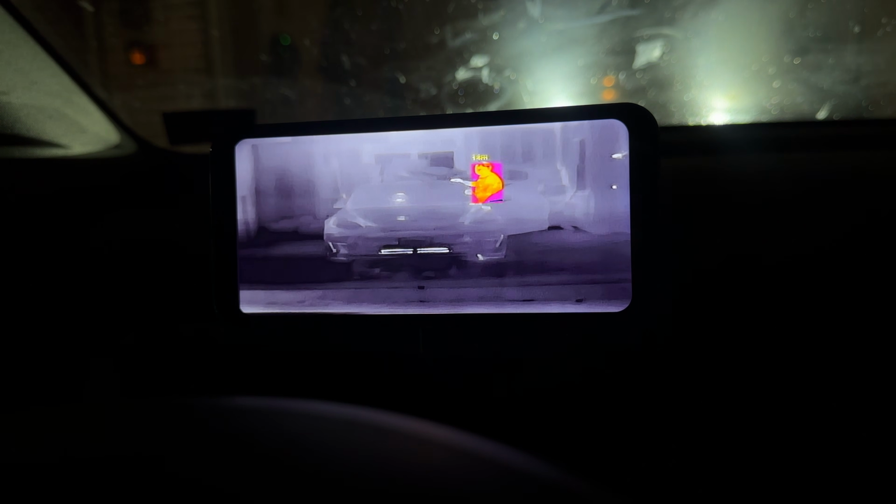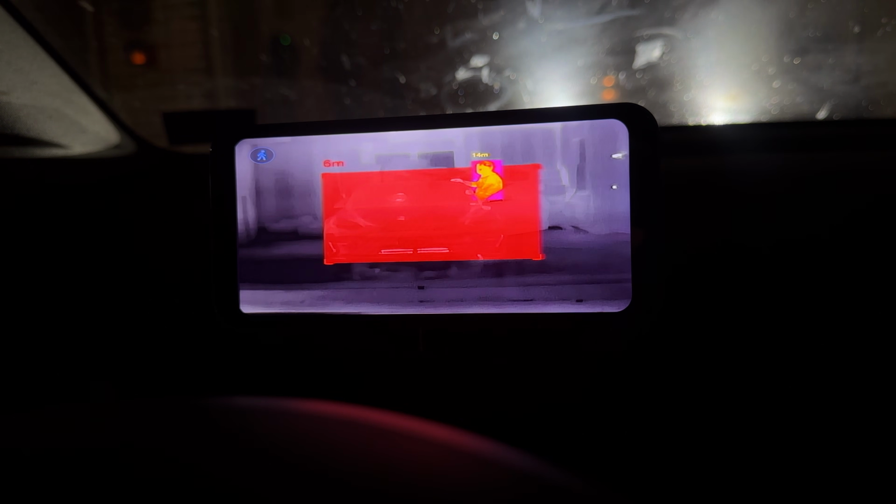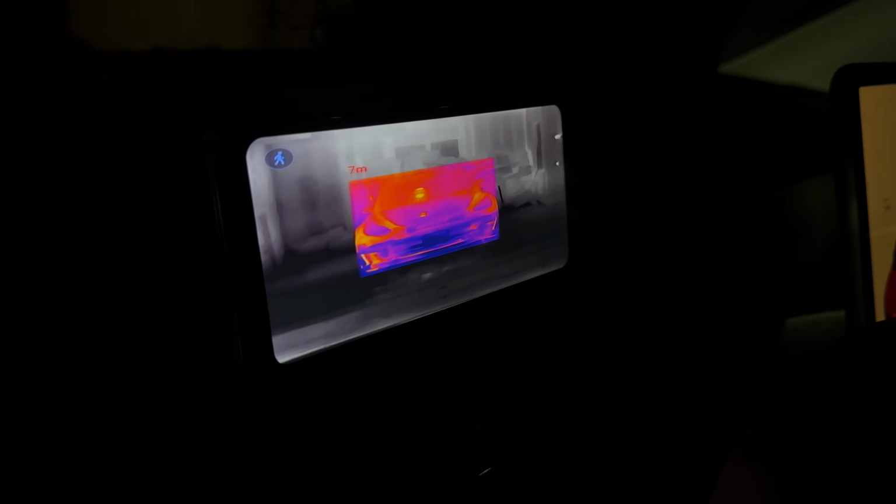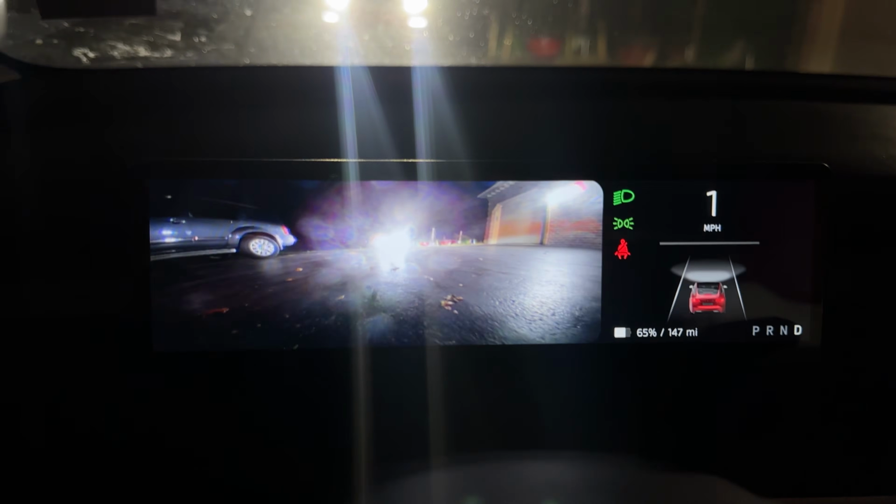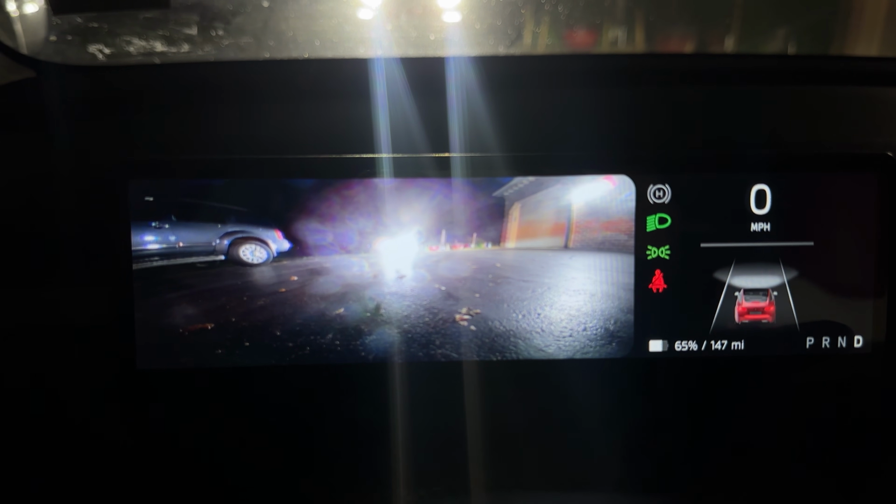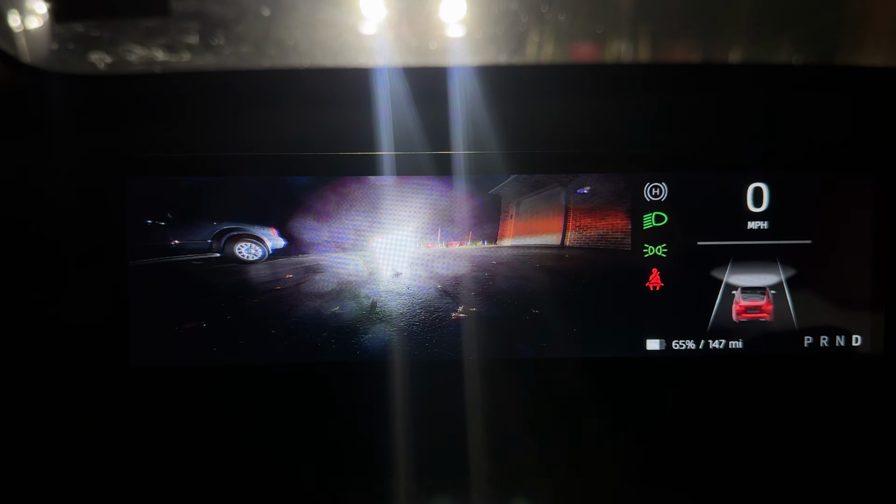Now, here is the high beam. You're all seeing what the high beam looks like, but I just wanted to see how bad the glare would be. Which is awesome. It looks like the high beam does not affect this at all. It does not glare the camera. For comparison, a normal front camera will show the glare like that. Like, it's super glary. You can't see what it is in there. So that's how good the thermal camera is. It blocks out the glare and just shows you what it is.